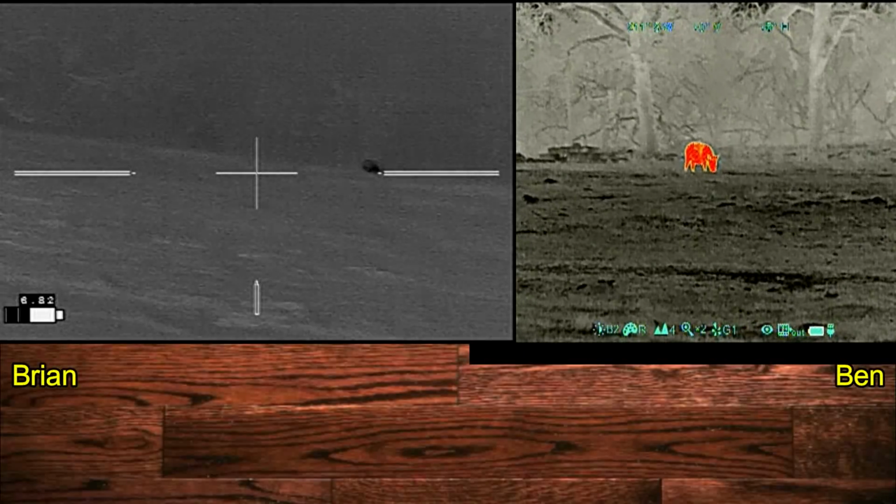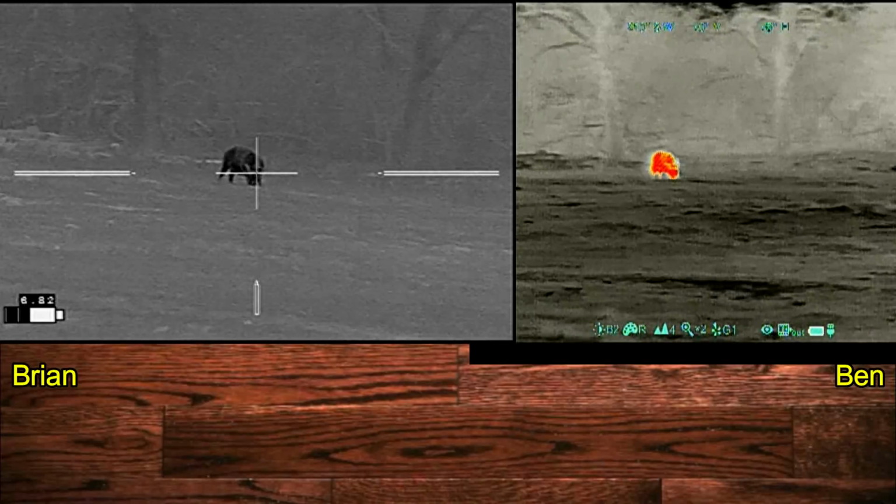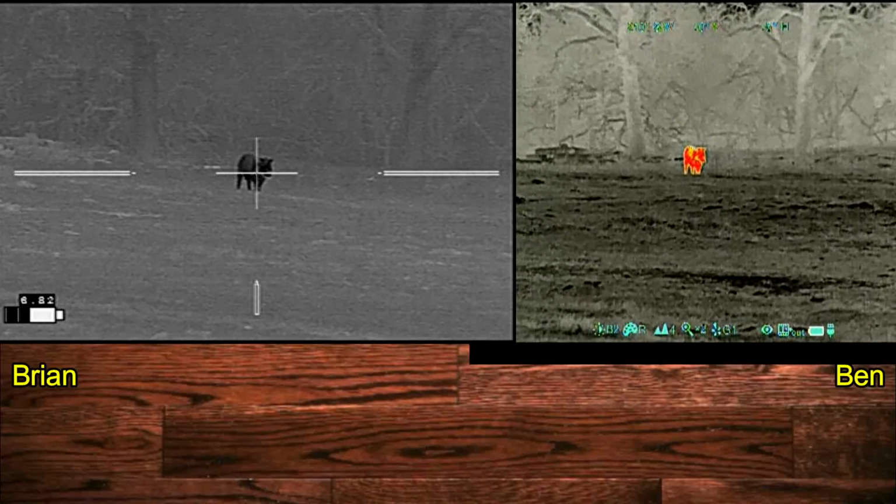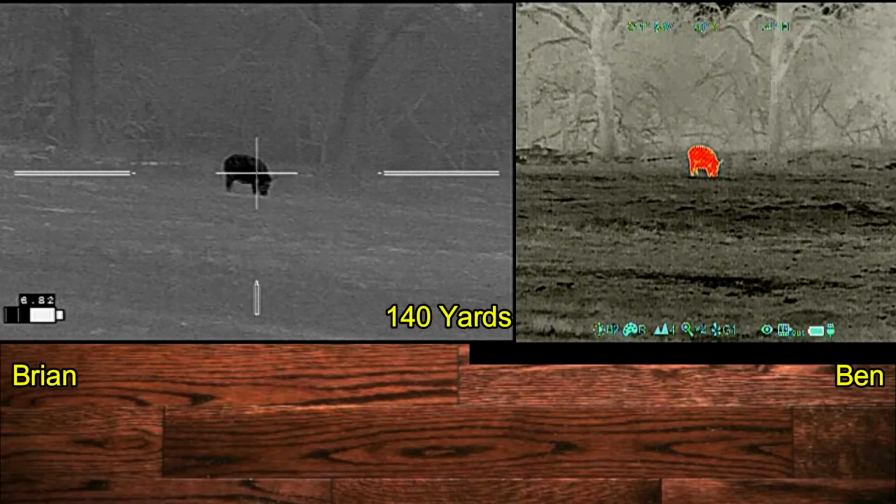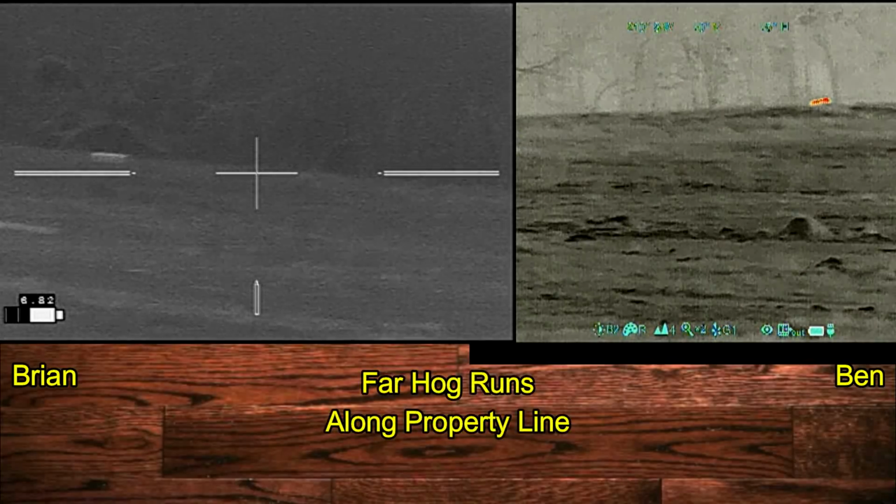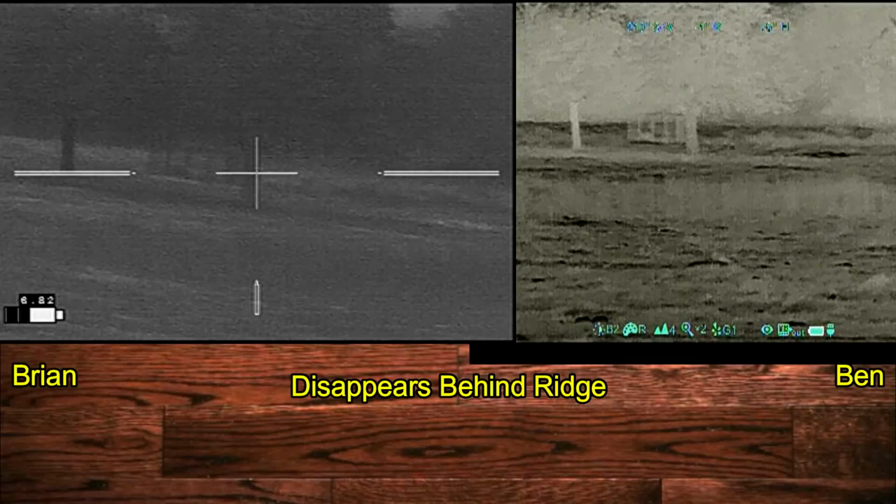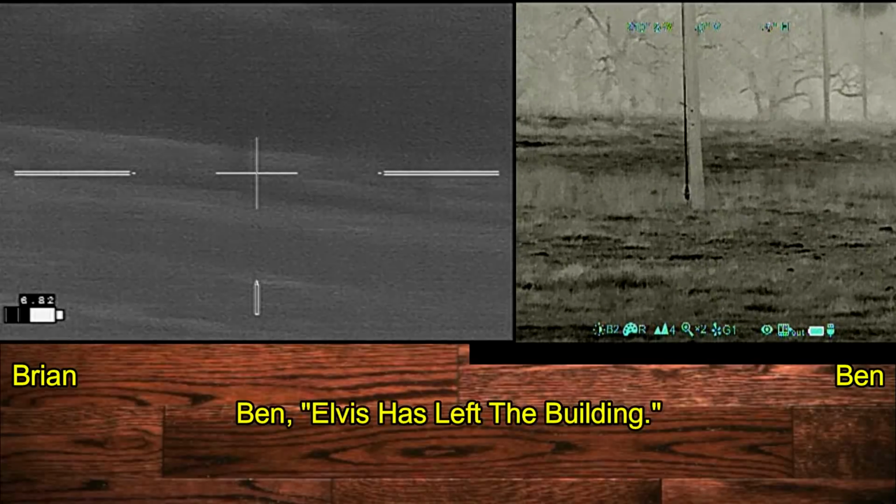Shooter ready? Hold on. That's the hog we initially identified off in the distance. Okay, shooters ready. Let's wait till he goes broadside again. Yep. 3, 2, 1. Other one goes running left to right. Elvis has left the building.